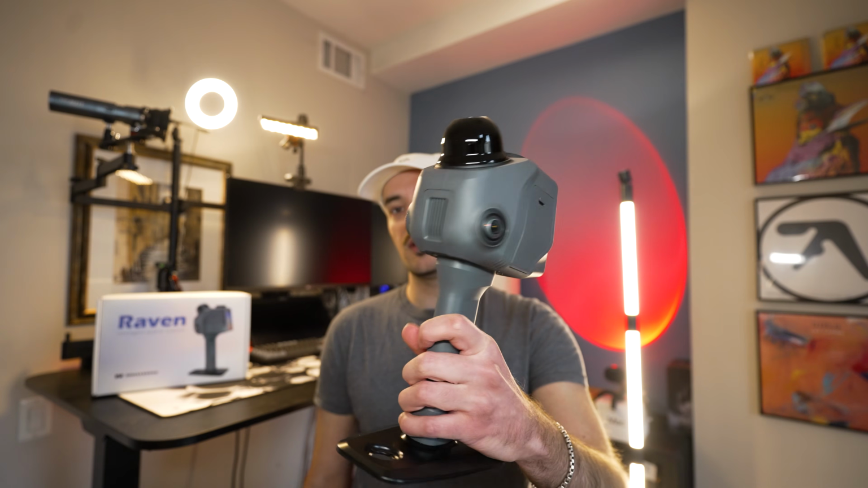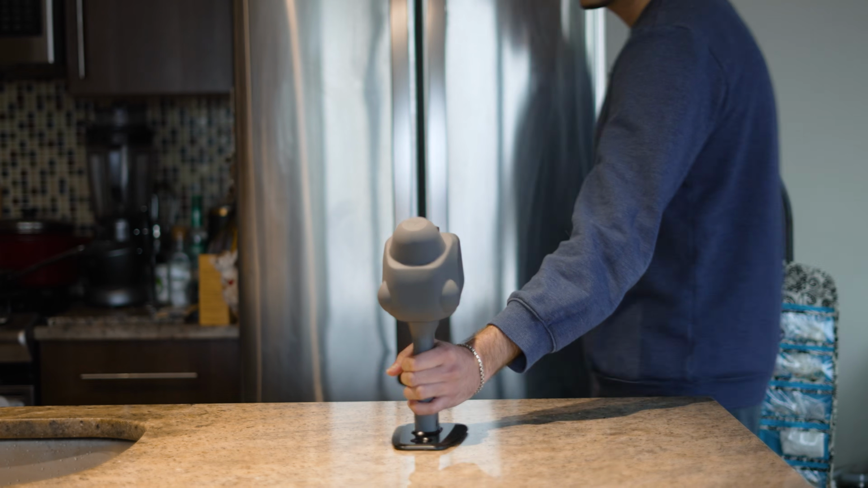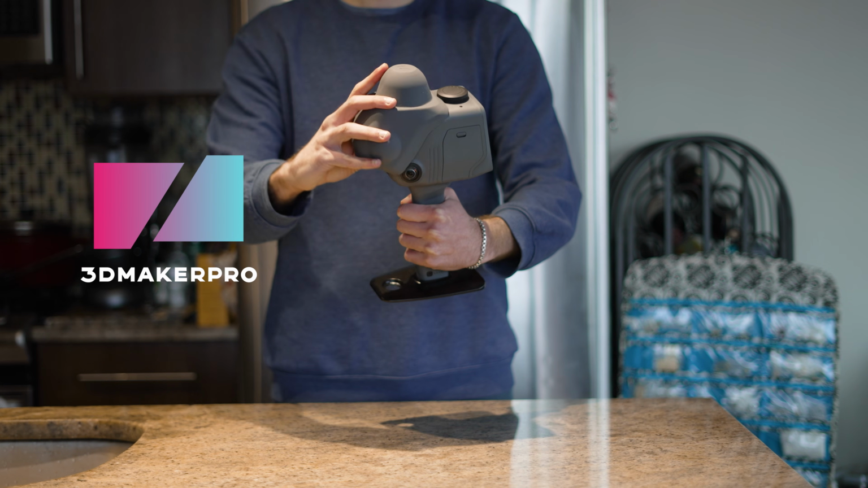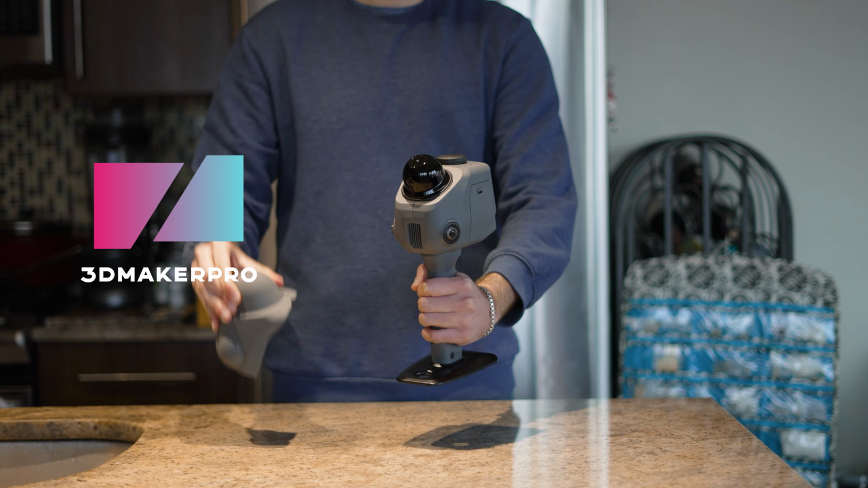Chances are if you clicked on this video, you're into 3D scanning and there's a new bird on the block. In my hands is the newly released 3DMakerPro Raven LiDAR scanner. You may want to pay attention because the price might just catch your eye.